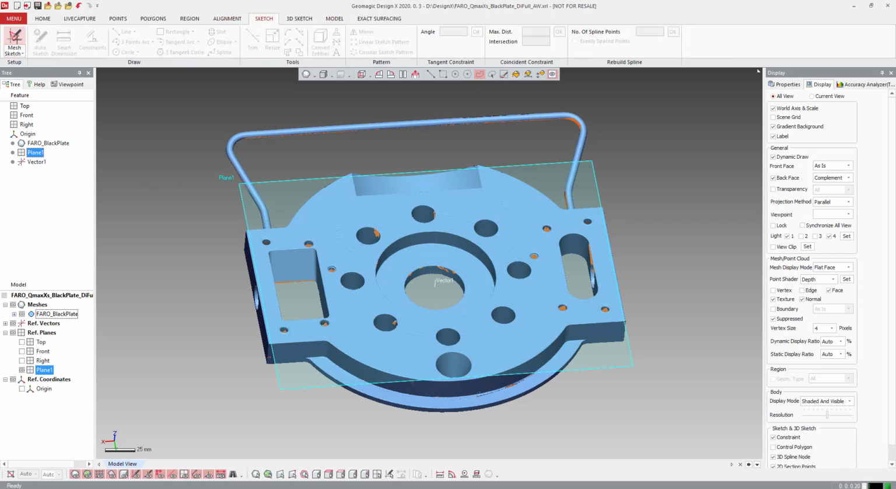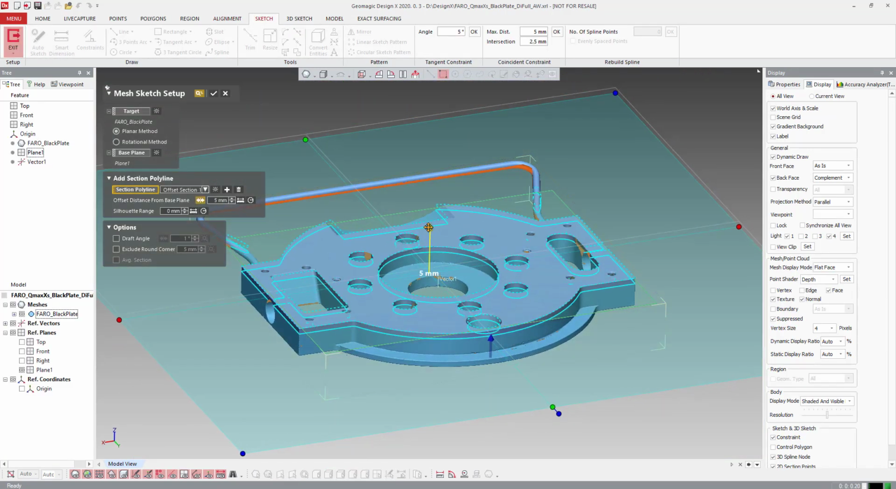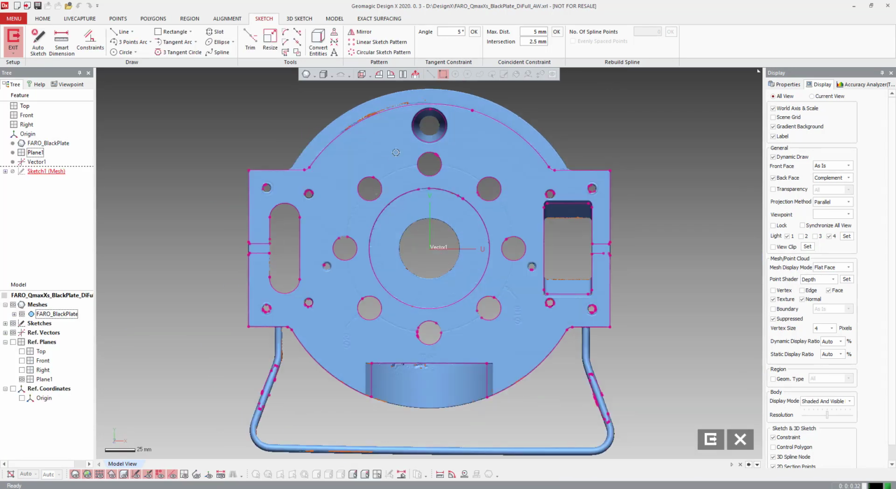So we're going to hit the plane here, we're going to hit Mesh Sketch, and I'm just going to offset this down into the holes here. And we could pull out a plane from one of the other edges and things like that, like you guys normally do for alignment. But I'm actually going to use these two side-to-side holes here. So we're going to do a circle.